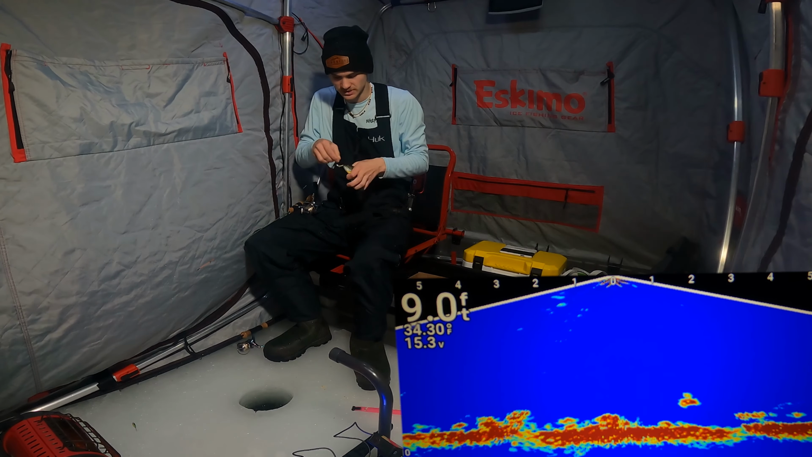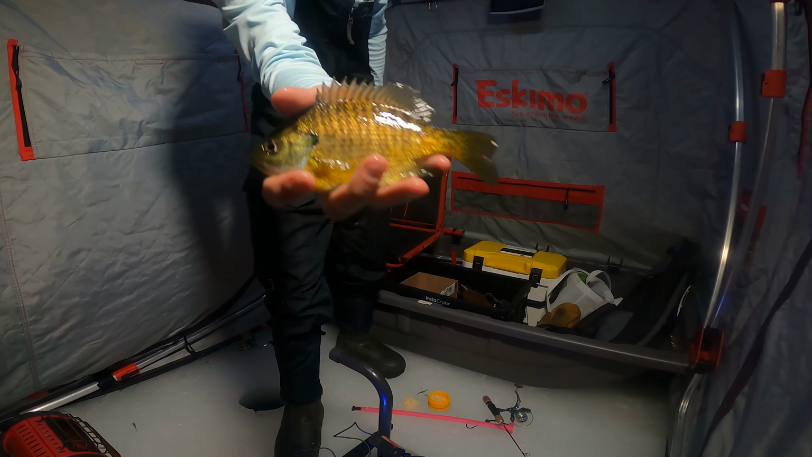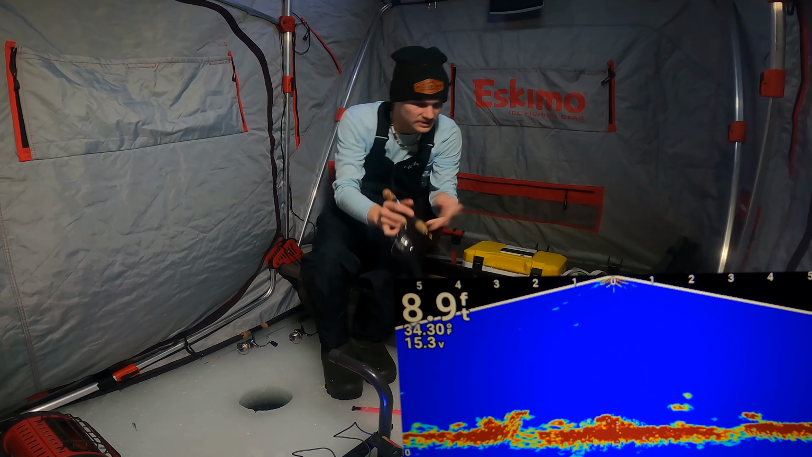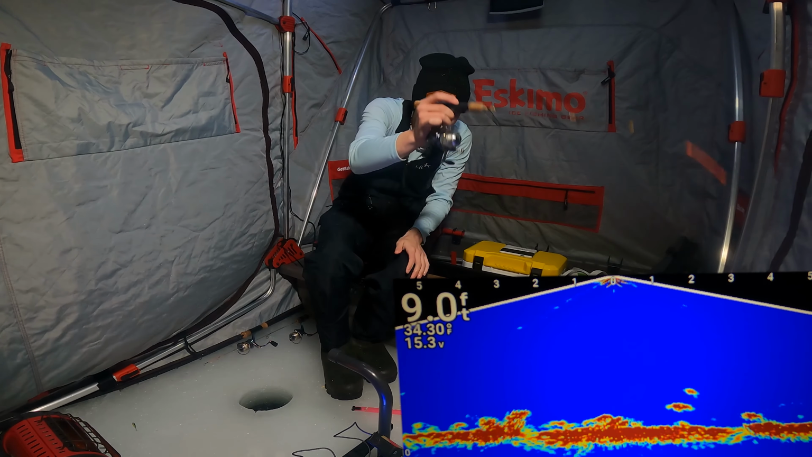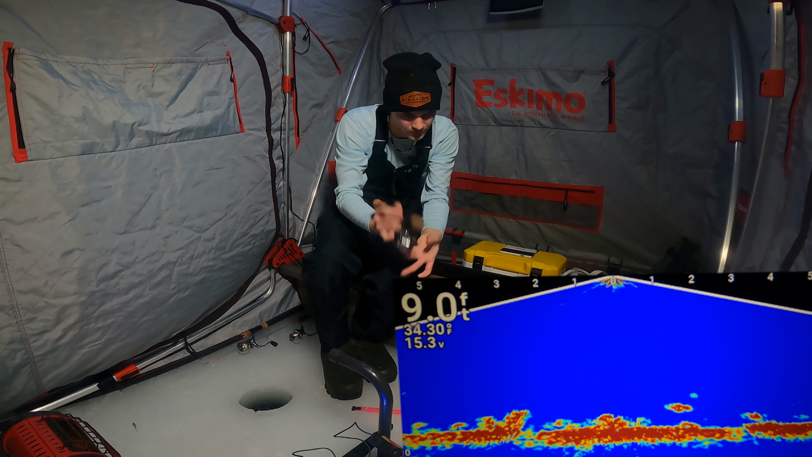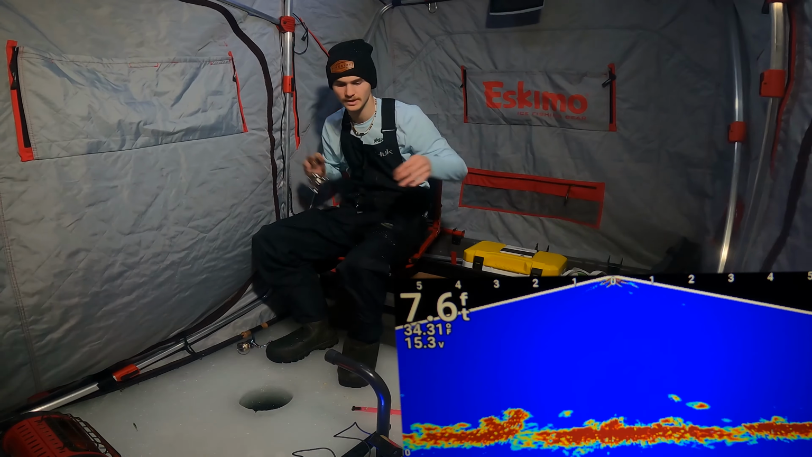These fish are so interested in the dead stick, but they're just not interested enough to eat it. Another little guy here. She's going right back down. They're just interested in the dead stick. They just won't eat. What I'm going to do, though, is kind of bring it up like that. Put it right back down. All right, I think I'm just going to call it a day, start packing up, get off the water.